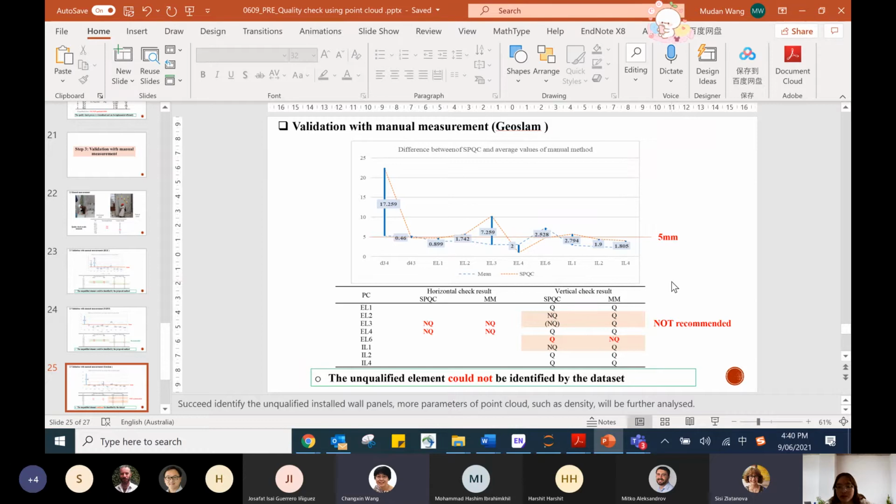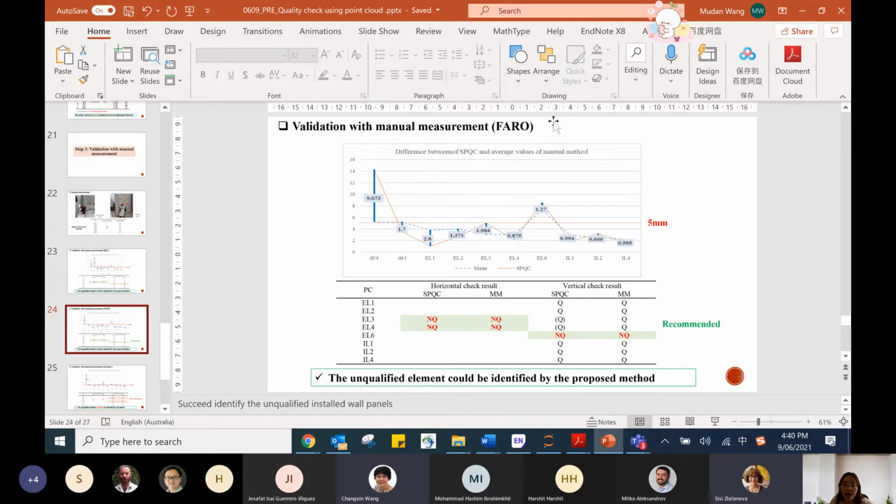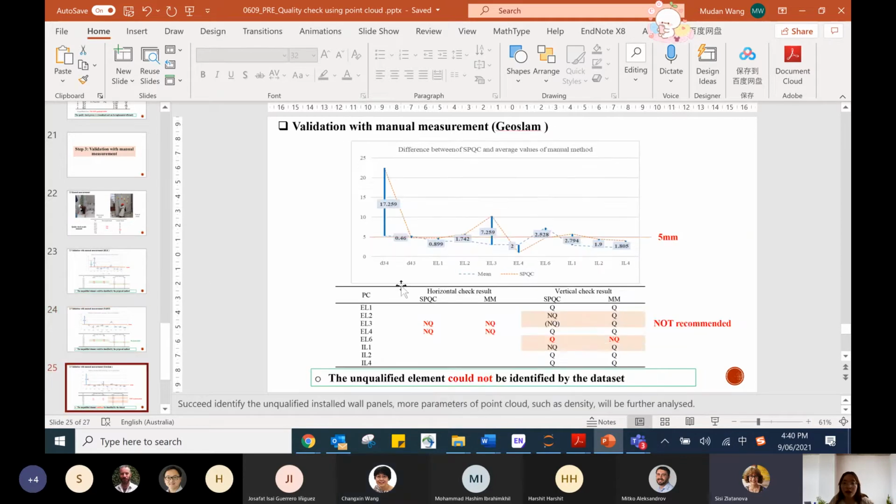Mudan, you mentioned the density of the point cloud is the highest from the GeoSLAM, right? The point cloud from the GeoSLAM has the highest density? No, the Faro has the highest density. What I sent you is about the point spacing.